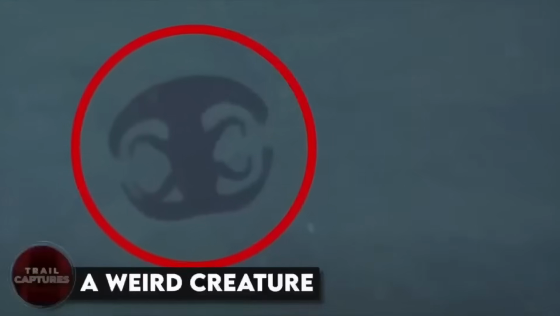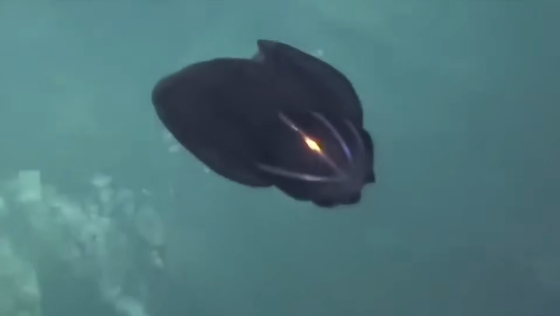A weird creature. This weird little thing was recorded deep underwater, transforming into different shapes. The researchers, the people on the internet, in fact, every single person who saw this was shocked to his core, wondering what this creature could have been, and what other superpowers it might hold. Can this be an alien? I mean, I can't help but wonder, you know?